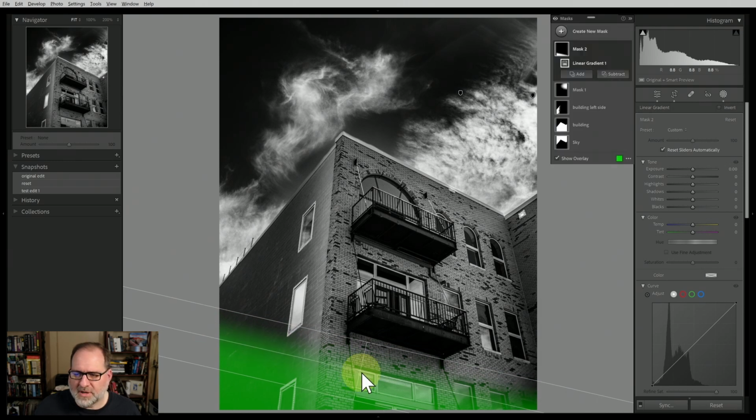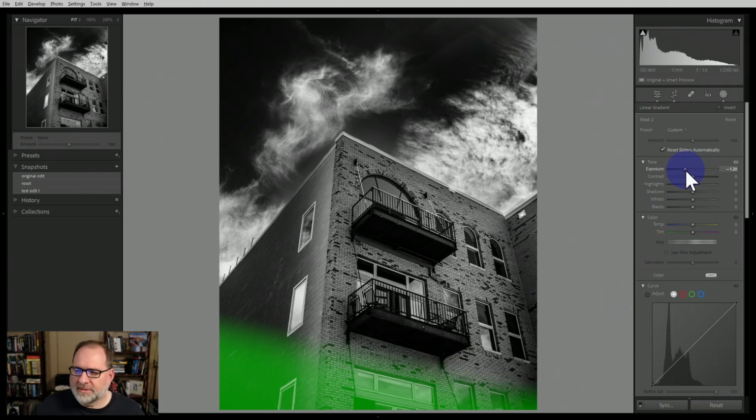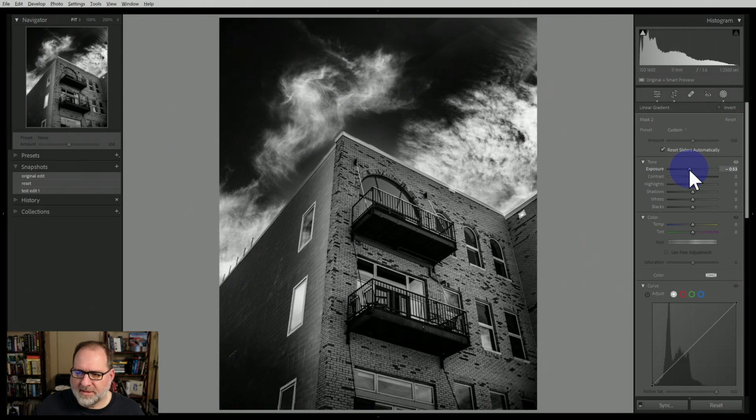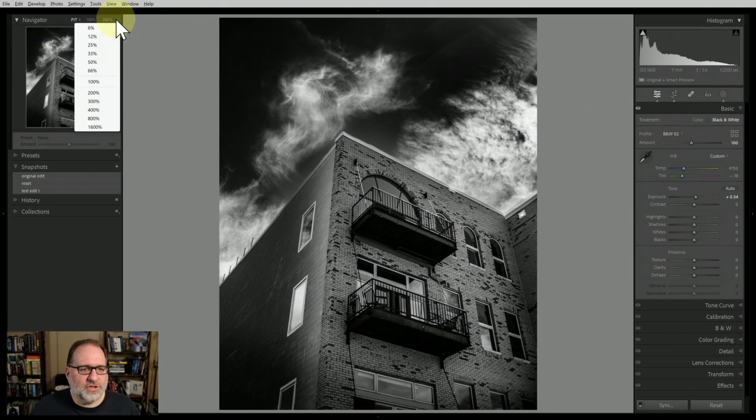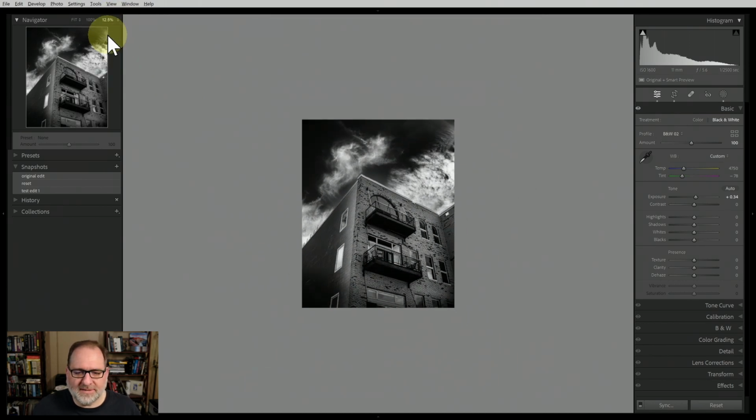And really, I just want to darken up the bottom of this image to draw your eye upward. So we will take the exposure down, let's see, maybe somewhere around 2/3 of a stop. So there we go. Now that kind of diminishes the eye being drawn to the bottom and brings it back up into the center. I'm going to switch to 12%. This will allow me to zoom out and make sure that I can see the entire image within my view and see if there's any other changes that I want to make. I'm feeling pretty good about this.